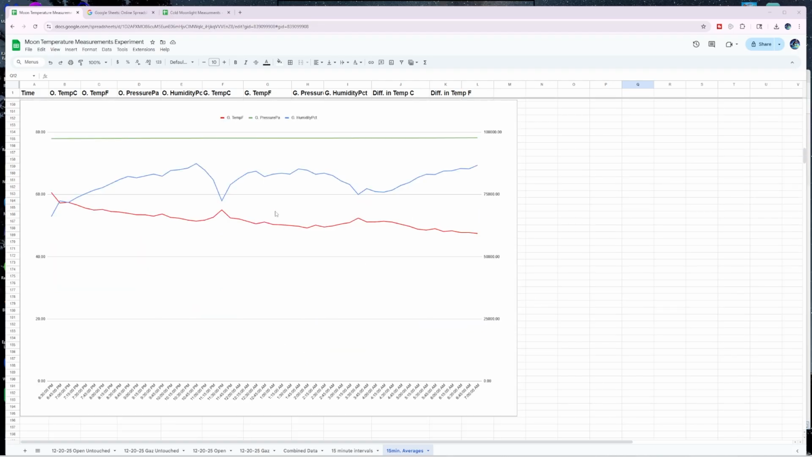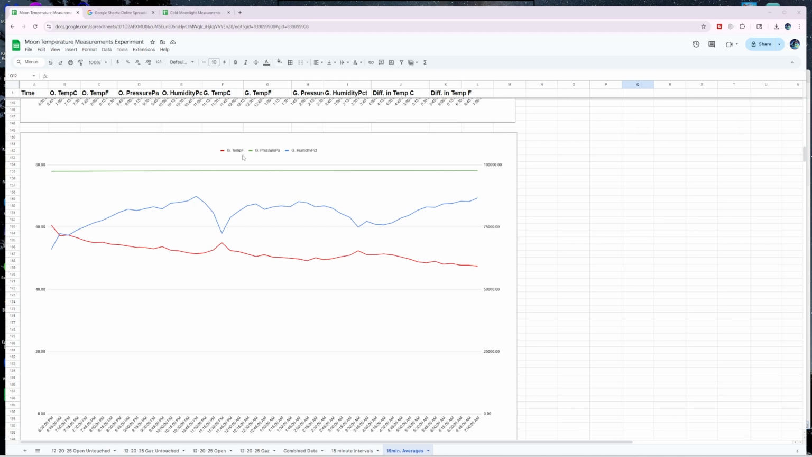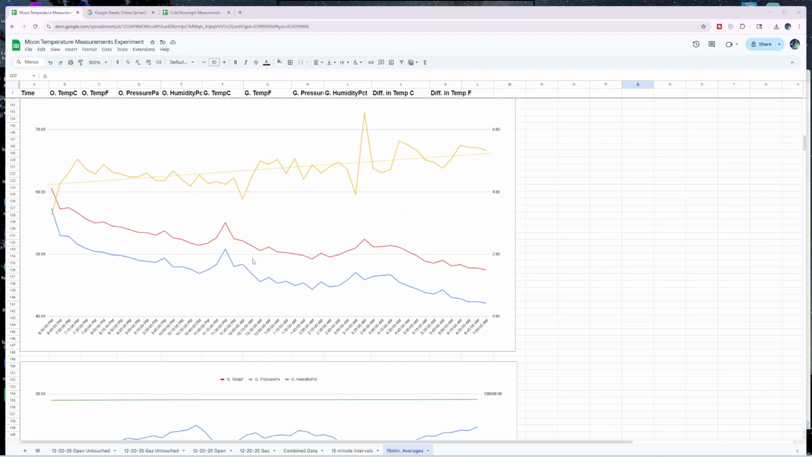I found this one to be interesting. This is temperature, pressure, humidity. Pressure just barely went up slightly, but temperature is the red and humidity is the blue. It's interesting how these mirror each other perfectly. I was surprised by that, but the more you know. We'll come back and address this.